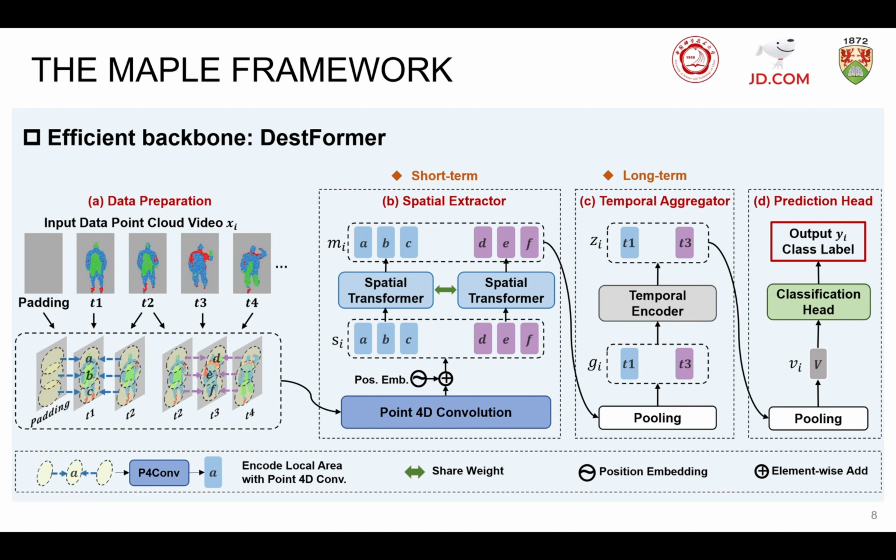First, we will introduce our transformer in detail, which consists of the following four modules. Data preparation is the first module of our transformer. For the input point cloud video, we construct some local areas, for example A, B, C in this slide, on adjacent frames as point convolution does. The calculation of the local area is based on the classical farthest point sampling, FPS for short.